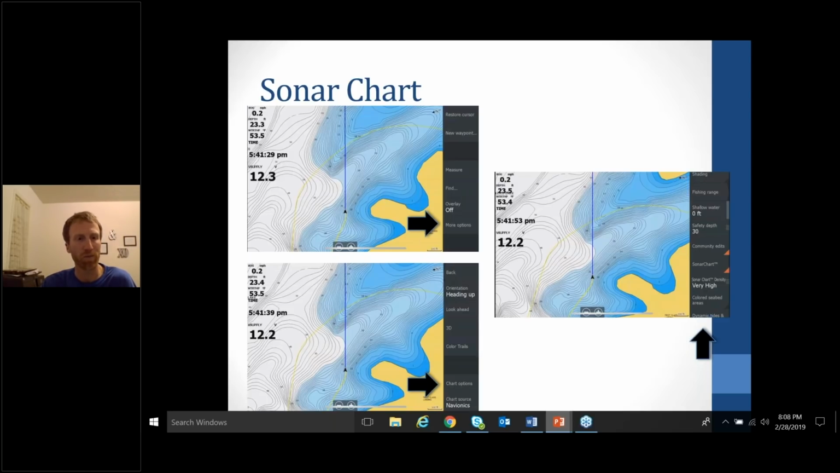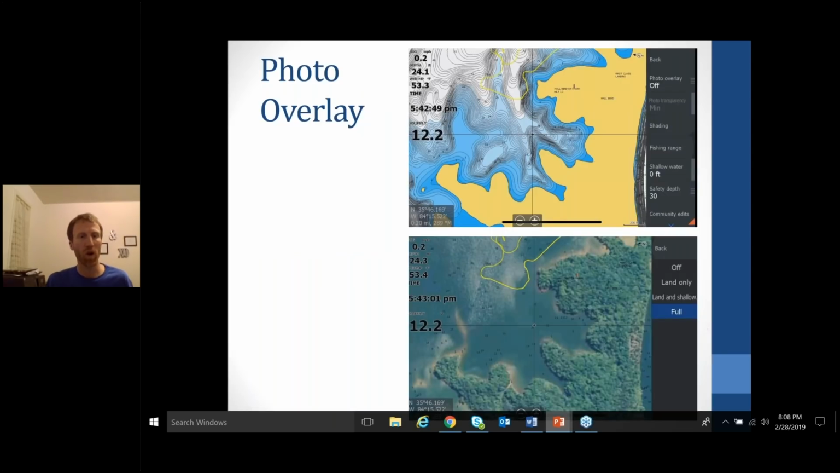So the next thing we're going to talk about is photo overlay, and this is something that's pretty neat. We all use Google Earth when we're preparing for a tournament. We all get on our computer and try to find the little off the wall areas, backwater areas. This is pretty neat because we now have the photo overlay built into our Navionics cards. So you don't have to be messing around with your iPhone out there on the water. You can pull it up directly on your Lowrances. So you've got a full screen photo overlay deal.